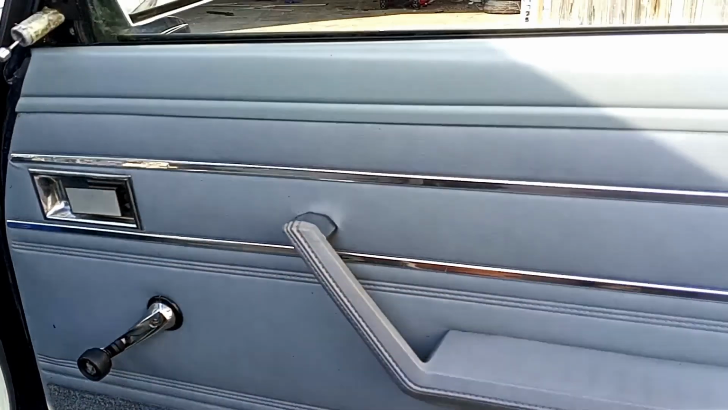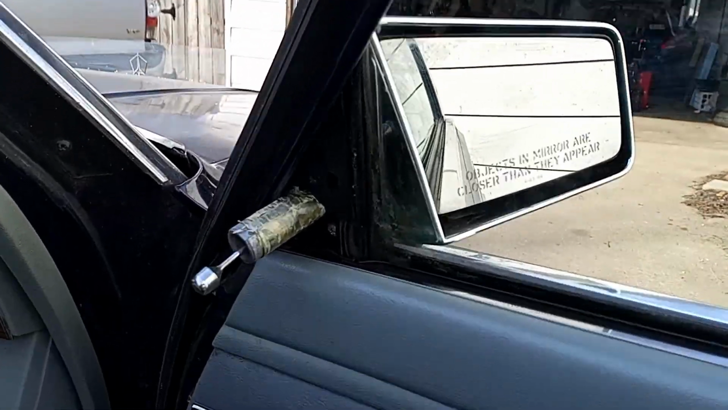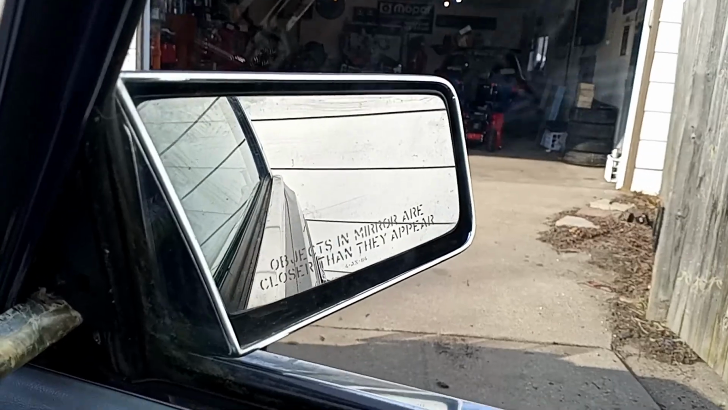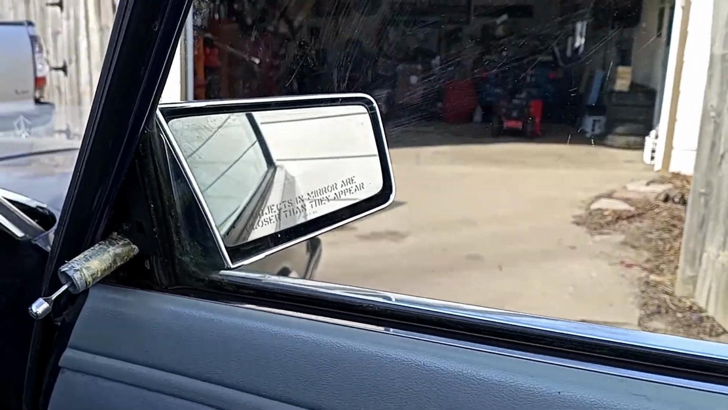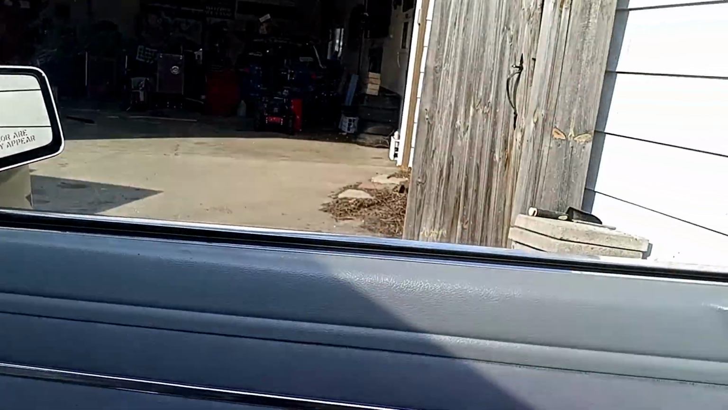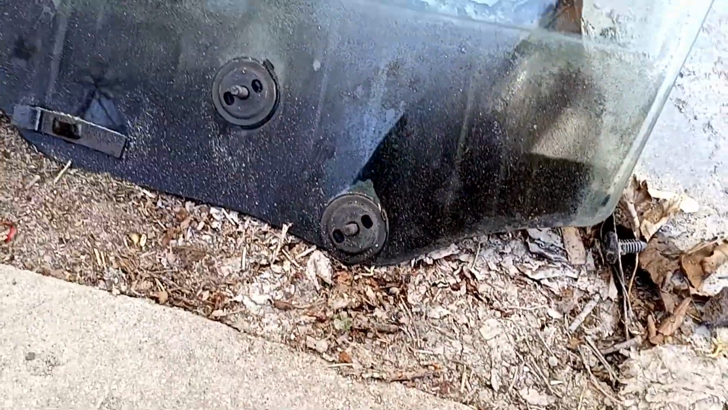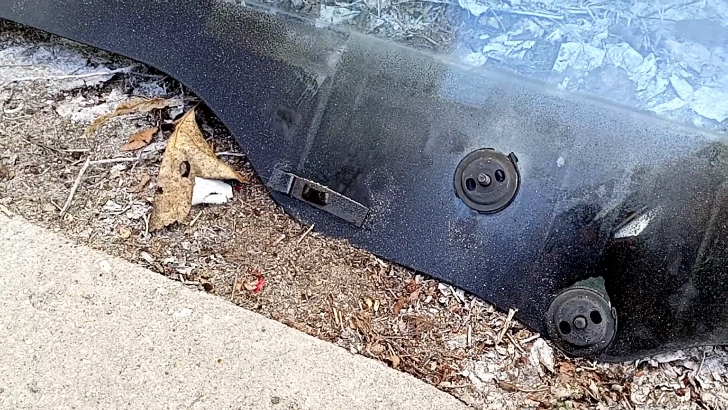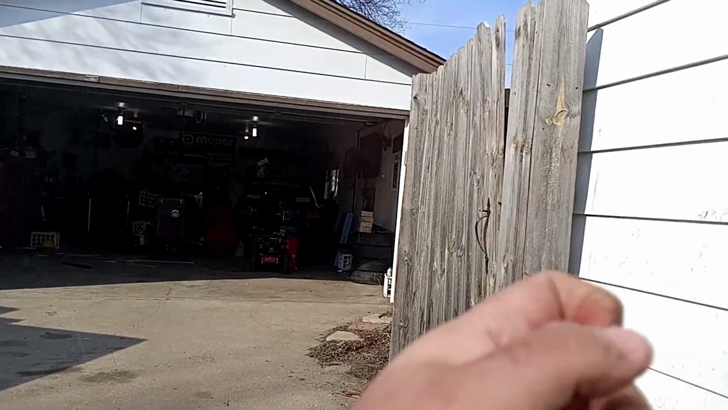Oh yeah. Got the door all back together, except for the piece that goes here I need. But look, objects in mirror are closer than they appear. So I'm gonna show you something real quick. Here's the old door glass. See how it has two things that stick out in like a squishy spot? Well, in the squishy spot, there's actually a third bolt on this glass.